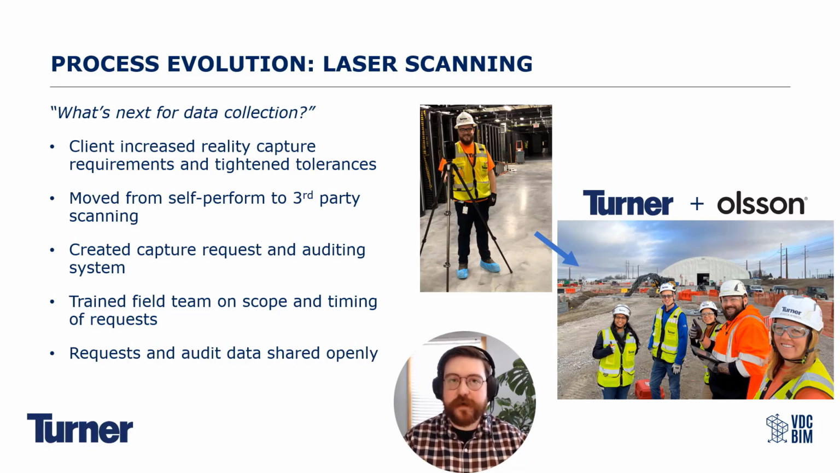Once we transitioned that work to them, though, the next big thing that we had to figure out was how do we communicate to that team everything that needs to be scanned? And then how do they communicate to us when it was scanned, what was captured versus what wasn't, if there were any difficulties in getting that scan information. So enter the capture request and auditing system, which I'm a big proponent of just using the tools that are available to you to the fullest of their capabilities.